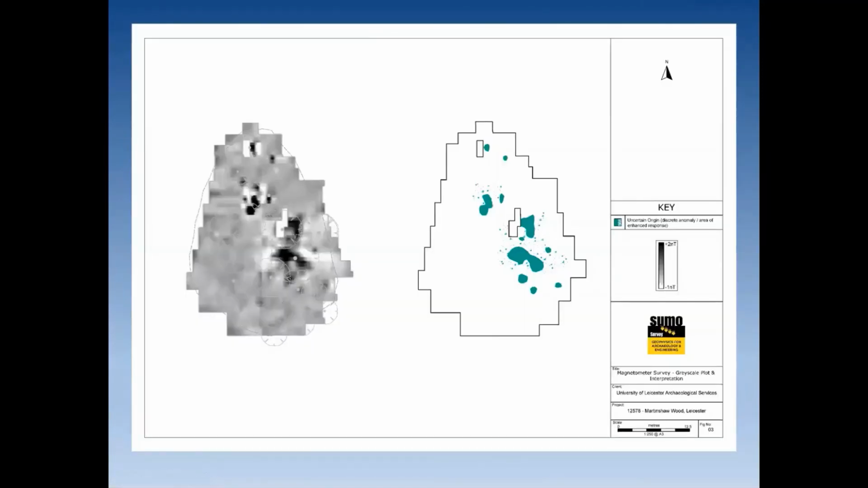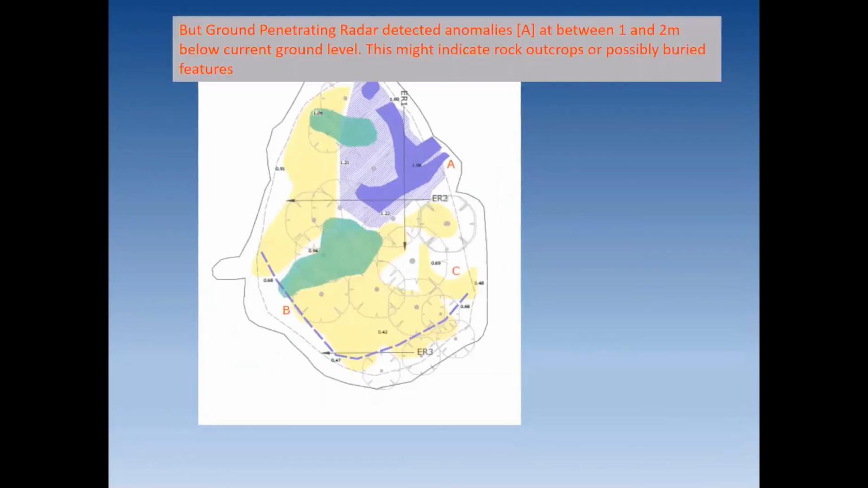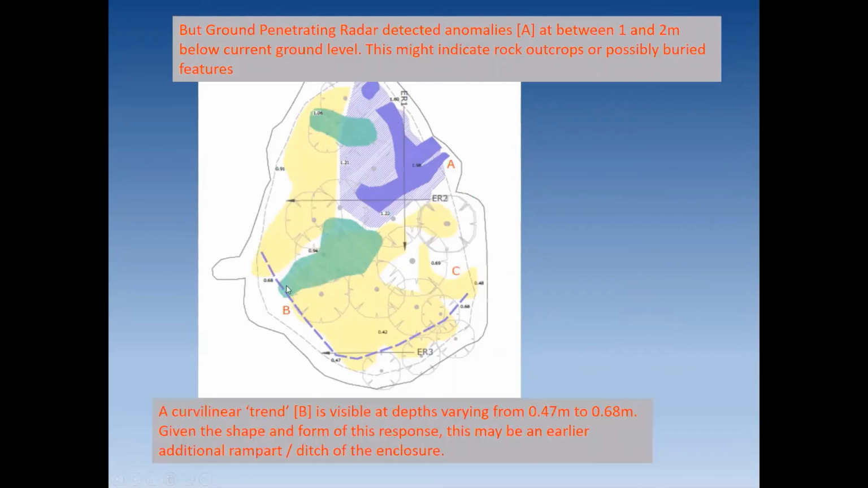Now, the magnetometry was really disappointing and didn't give us any clear indications of archaeology at all. But the ground penetrating radar suggested there might be some features on the north side, at a depth of 1 to 2 meters below the current ground level, and also suggested a possible buried ditch feature half a meter below the current ground level. So these would suggest, if they're true, that there are earlier features buried below the current formation.